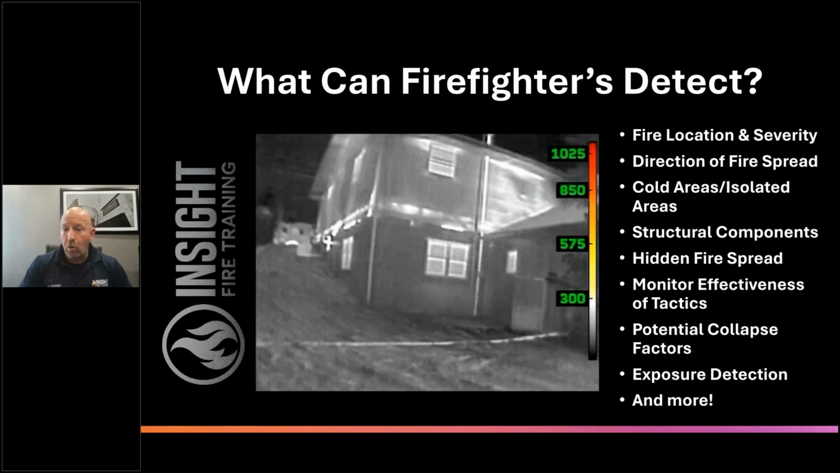You could also identify cold areas for direction of fire spread. You can see structural components in some cases. You can see whether or not your crews are being effective with their tactics. You could see potential collapse factors. And here's a big one. Buildings are so close together, you could see potential exposure detection as far as heat transfer and the fire is about to light that building off, and more. This is from Captain Joey Baxa, one of my lead instructors, showing a basement fire after knockdown.